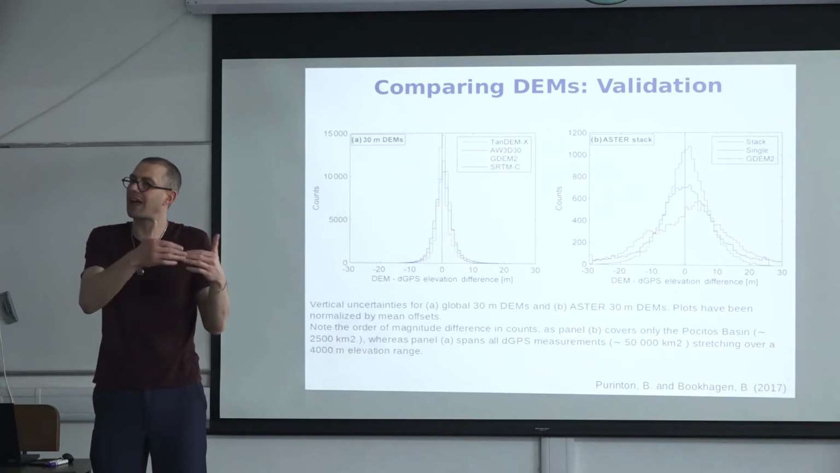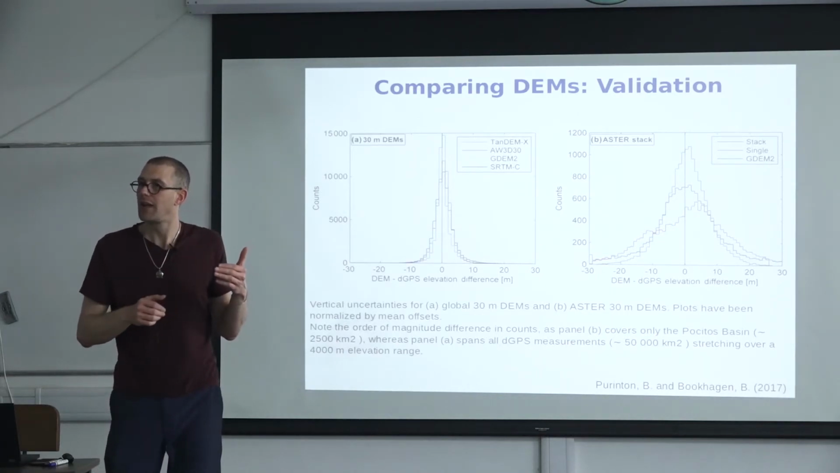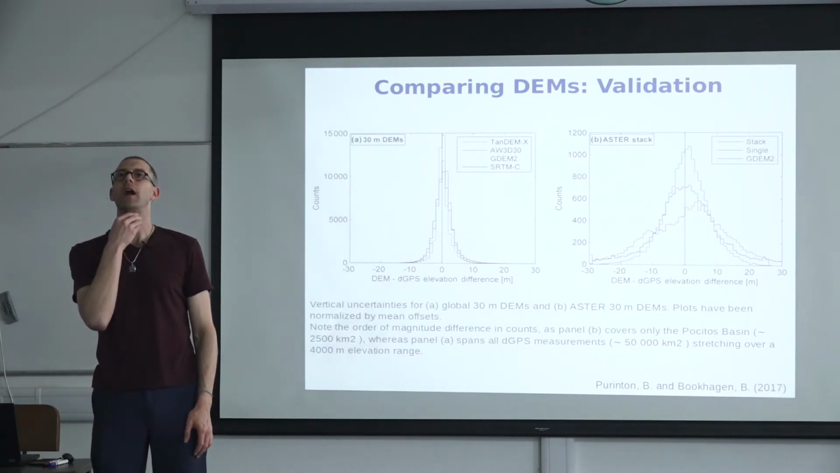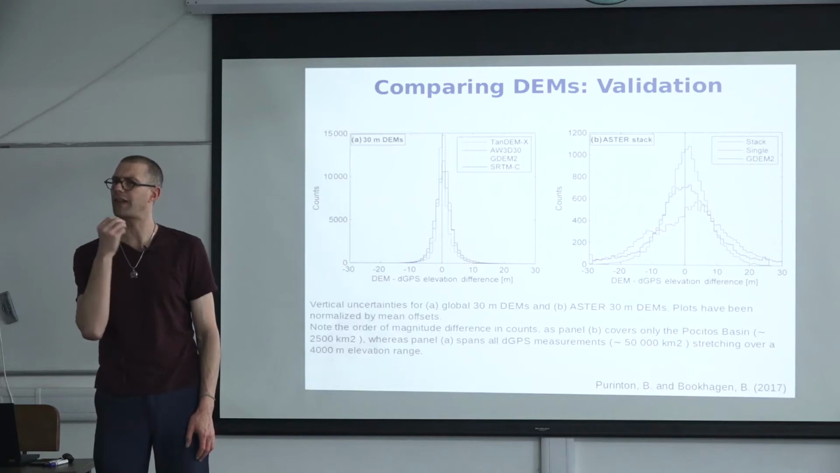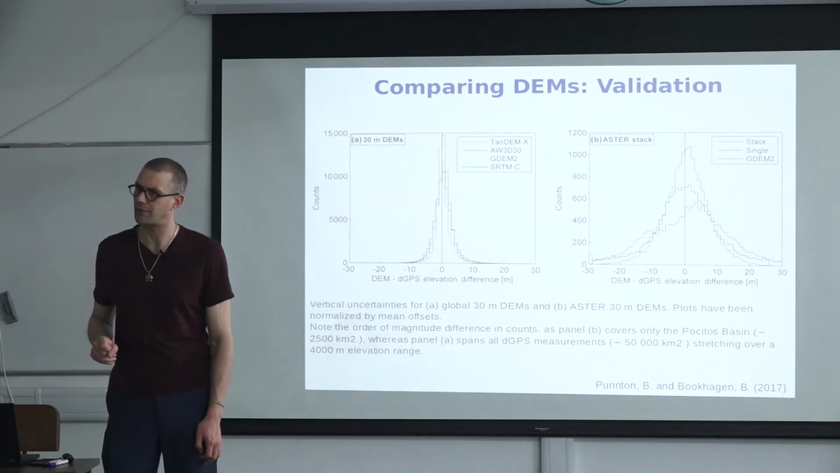So there are several error sources that then end up adding to the total product. I would need to look up what the official uncertainty of the TanDEM-X DEM is, but I think they say plus or minus 10 meters or something. So they give a fairly large uncertainty because of that.